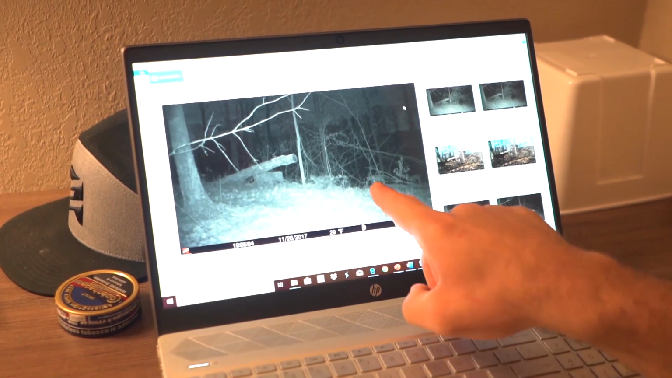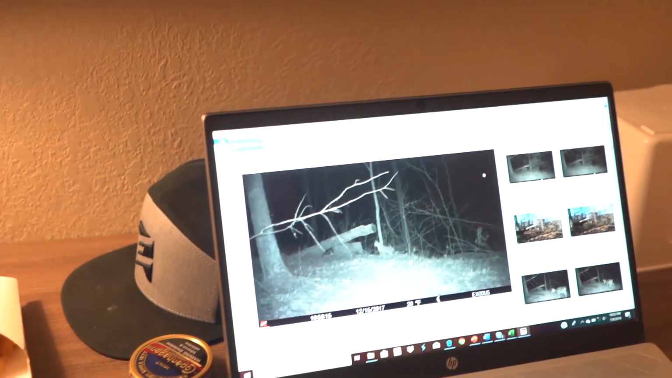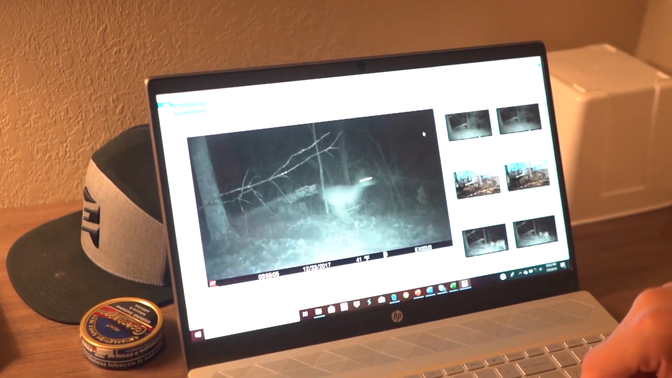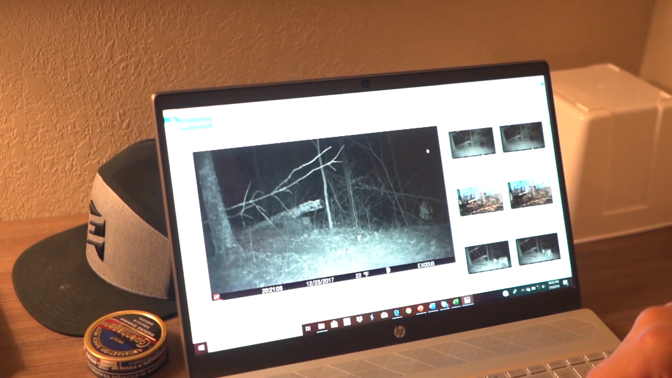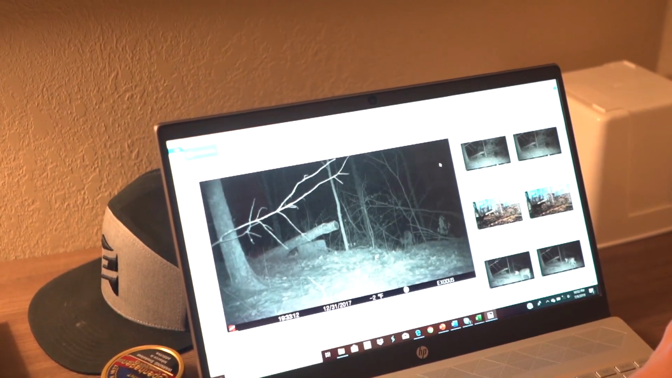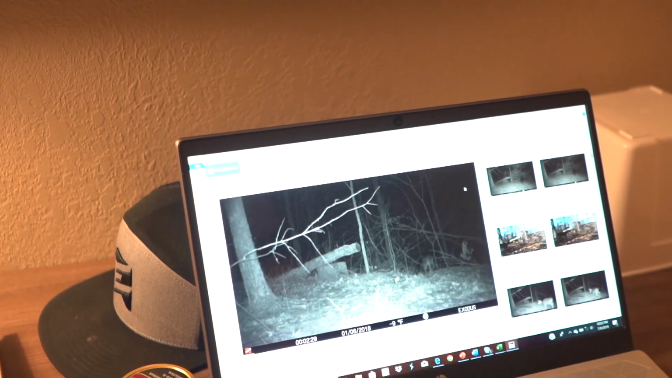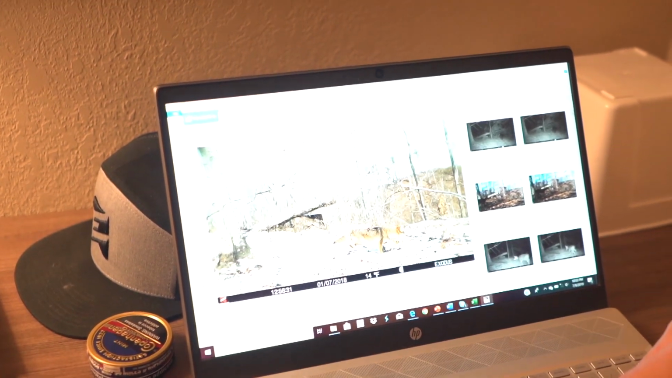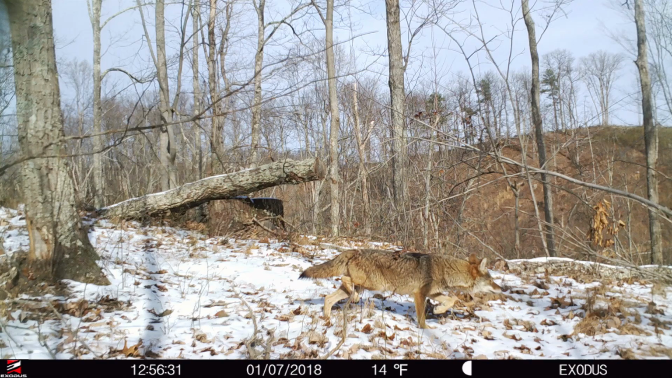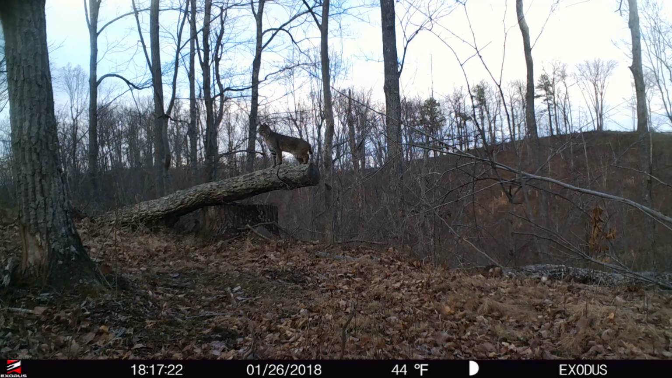Pretty cool. 1, 2, 3. It's bobcat again. Deer running. Yoder. Yeah. A little bit of snow. Yoder. It's a cool picture. Wow. That's a sweet shot. That's cool. I did not do that on purpose.